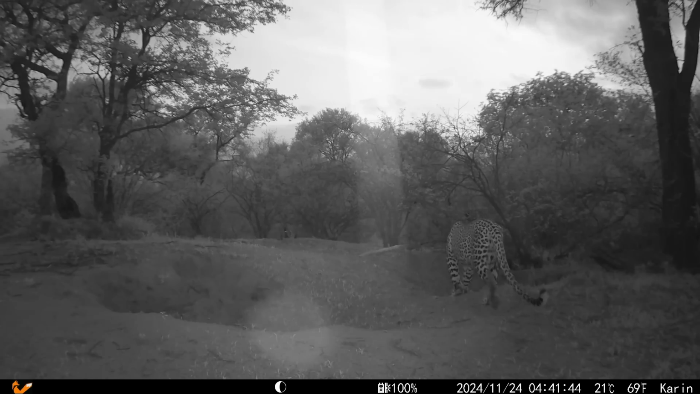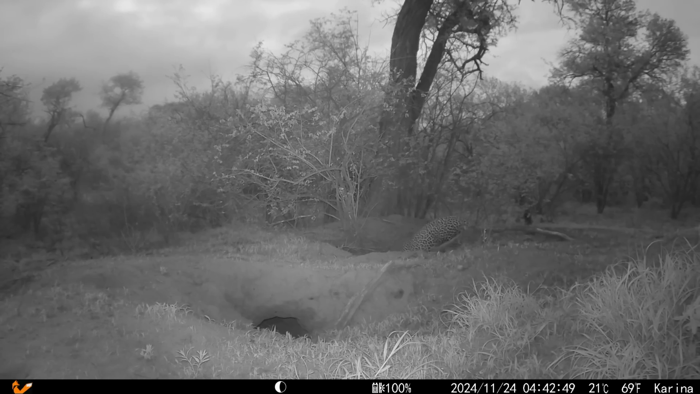From then on, the leopard activity picked up drastically. On the 24th of November, just before sunrise, iKwindla arrived and checked one of the holes in front of Karen's camera. From there, he tried his luck in front of Karina's camera, seemingly running into some porcupine trouble.